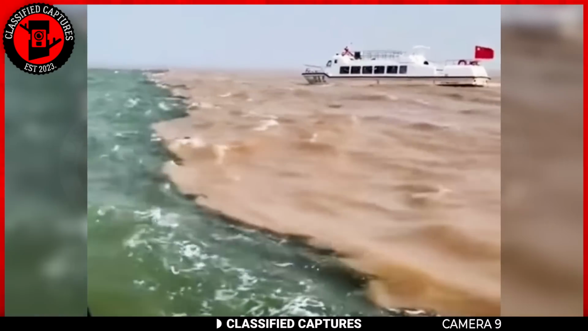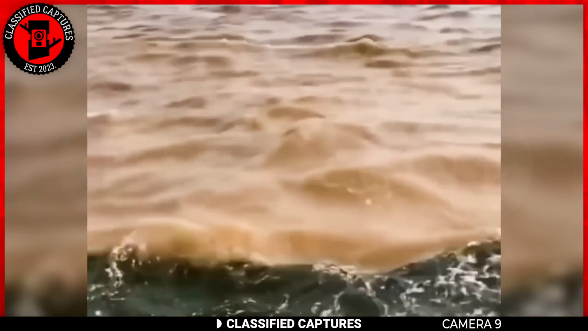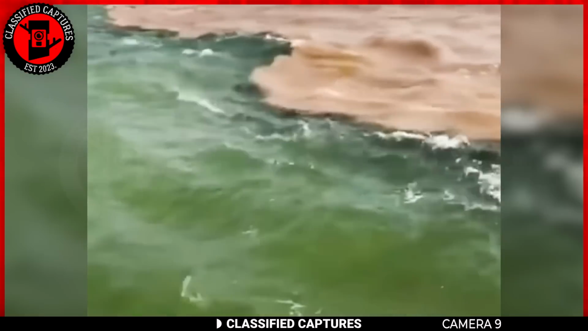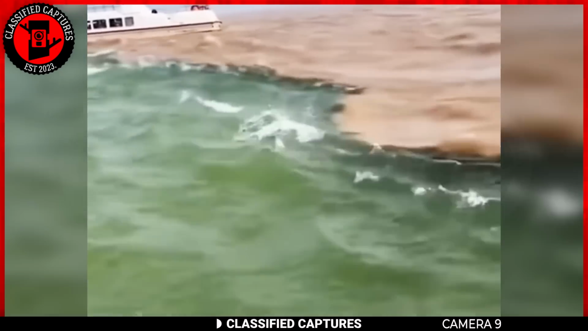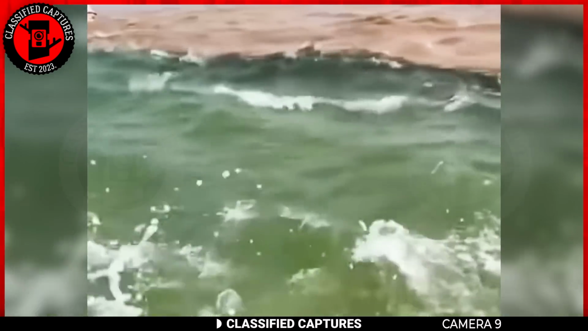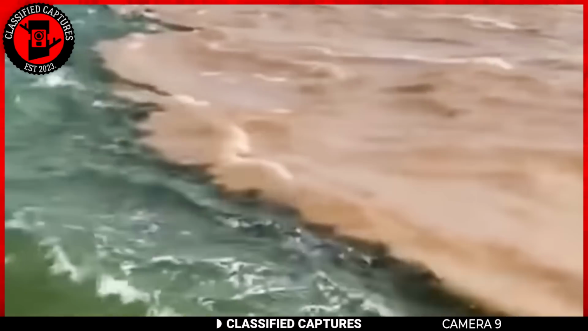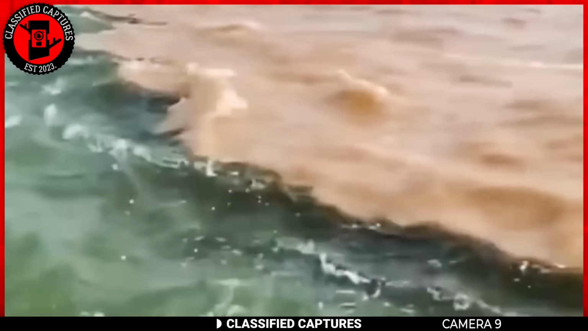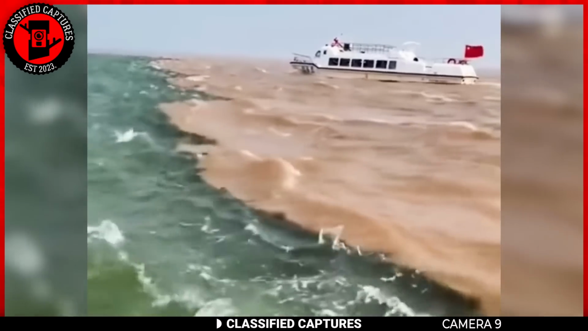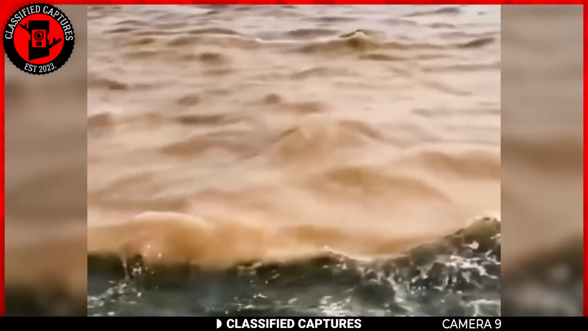Nature, with its breathtaking beauty and inherent mysteries, often presents us with awe-inspiring spectacles that challenge our understanding of the world. This fascinating piece of footage captured on a boat in the Durban Sea, South Africa, has added another layer to the mystery of nature. This video showcases a mesmerizing sight where the sea seems to be divided into two distinct sections. The waters, for reasons not immediately apparent, refuse to mix, creating a visual spectacle that has left onlookers in a state of wonder and amazement.